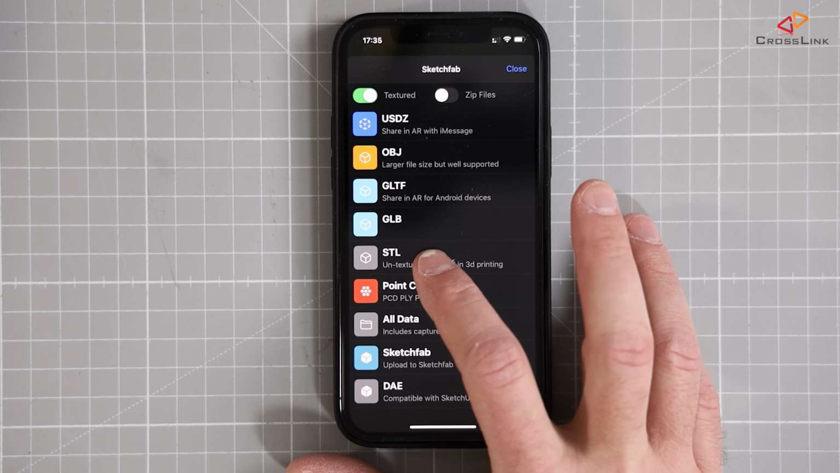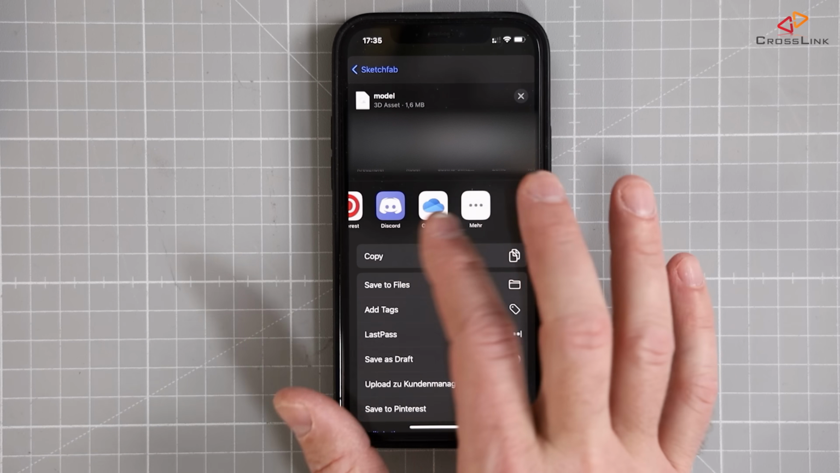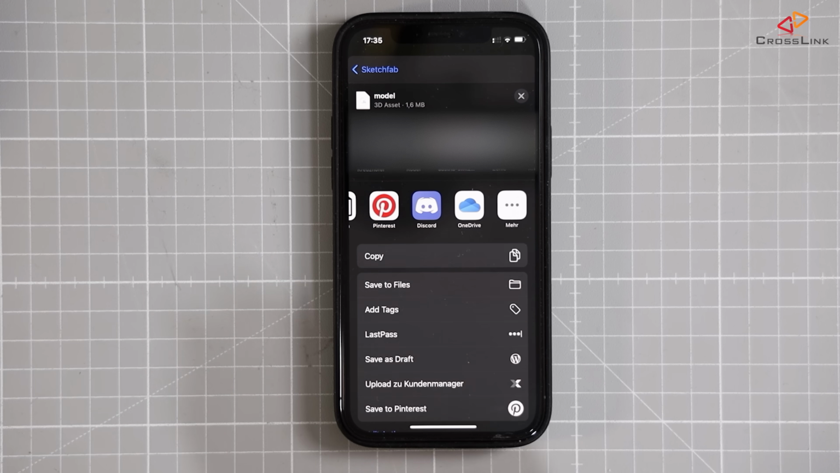So in my case, I'm using STL. Then I select that I want to put it into my OneDrive, and then it's saved into OneDrive. So now we've exported the file on any kind of drive. You can use OneDrive, you can use Dropbox, whatever you need. So the next step is really to modify this object so it can be 3D printable.